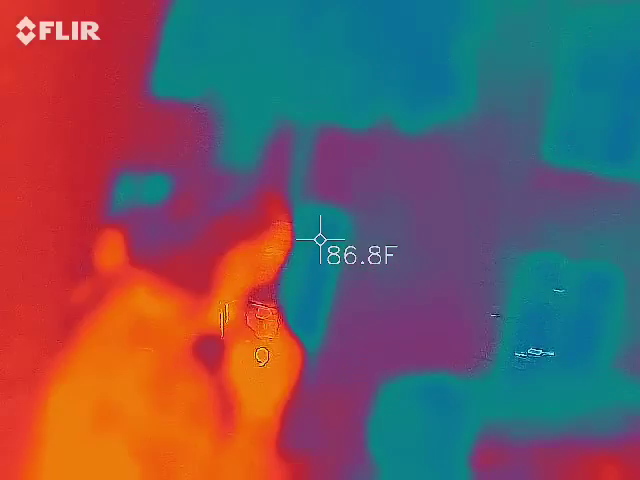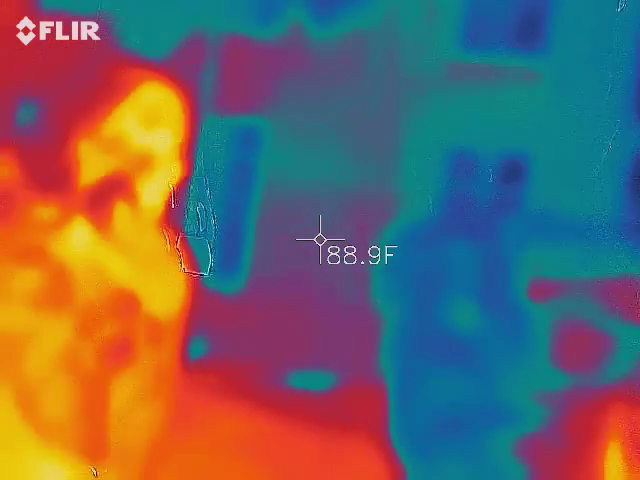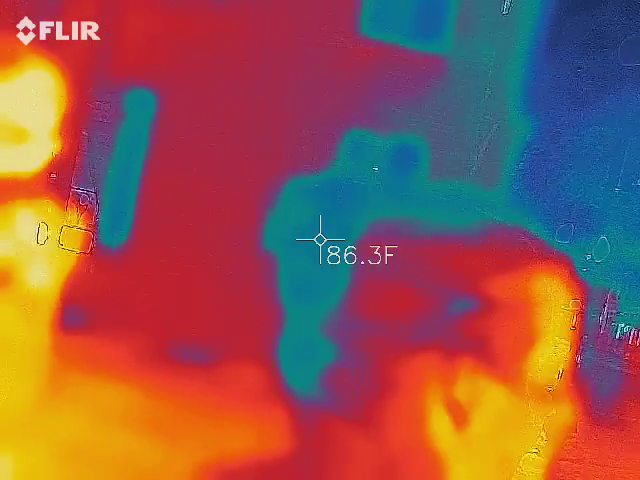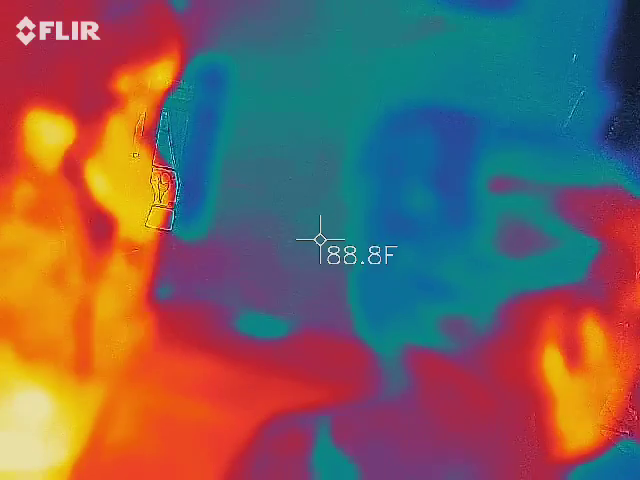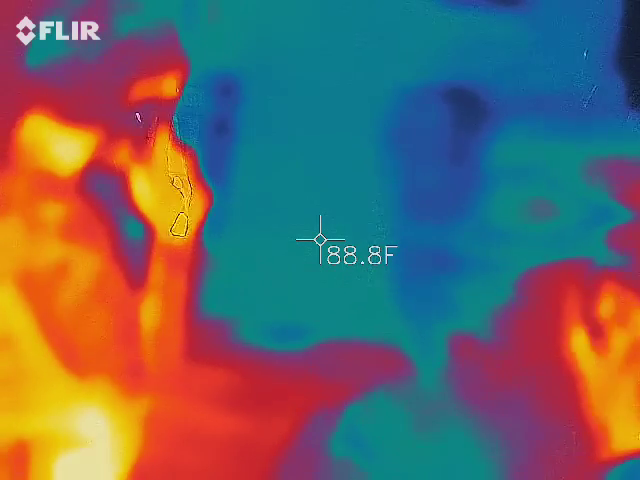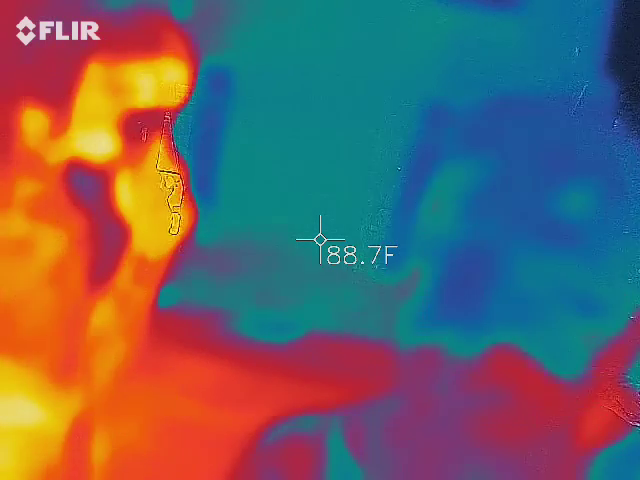You can actually see a better view of the vodka. We were at a rooftop bar, actually. That's where we started. I remember. If only the TVs could get in, right?